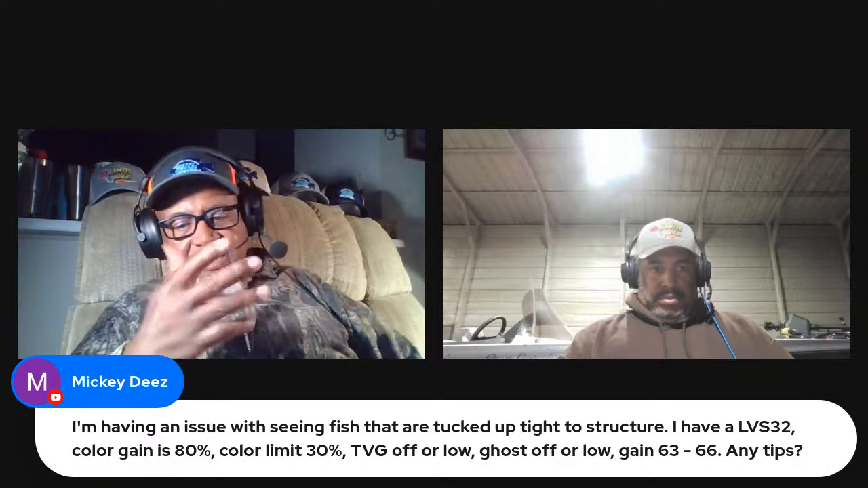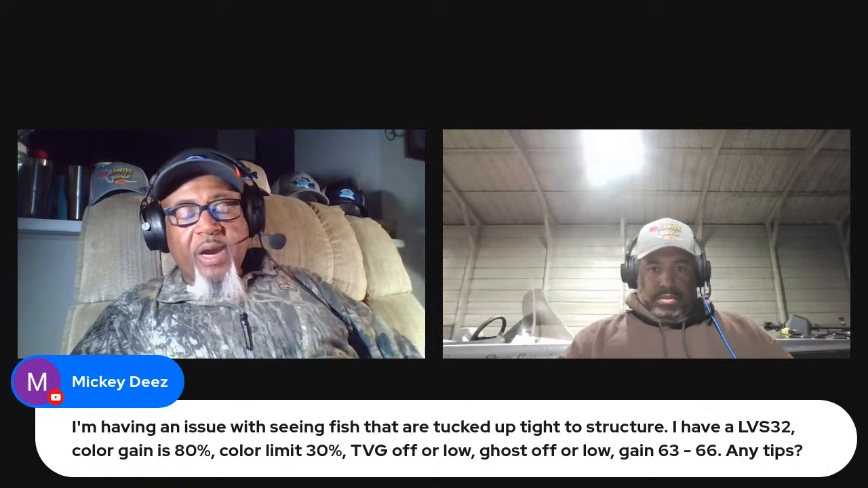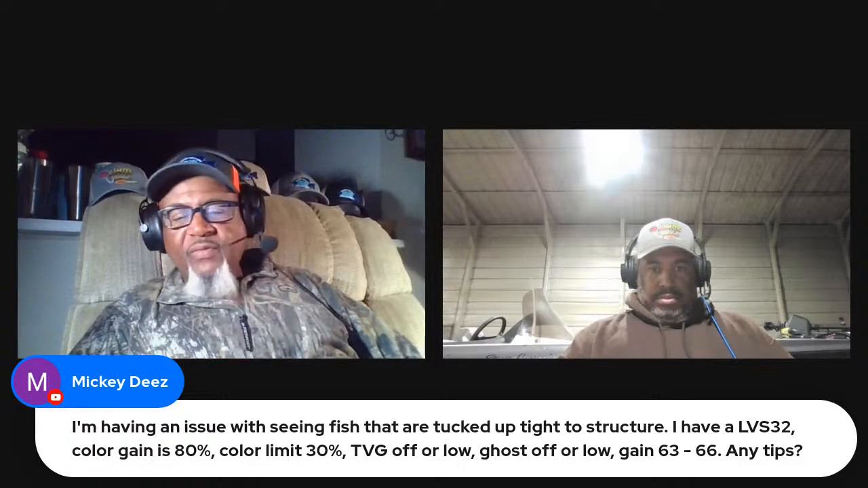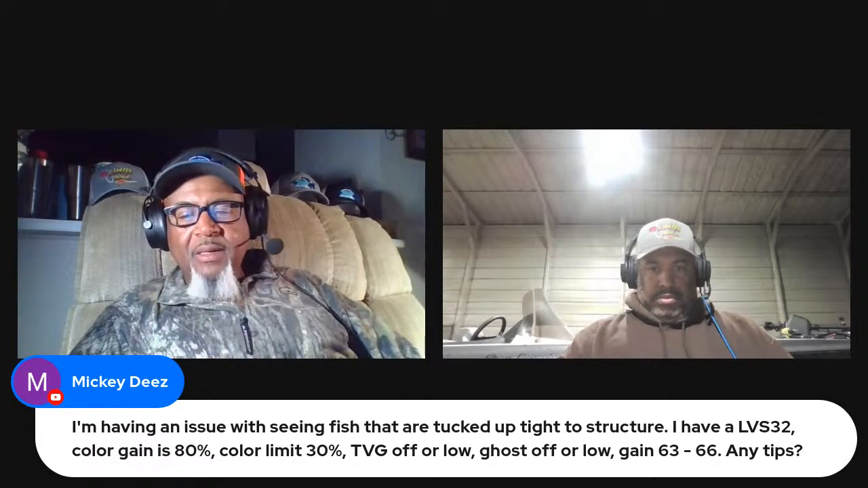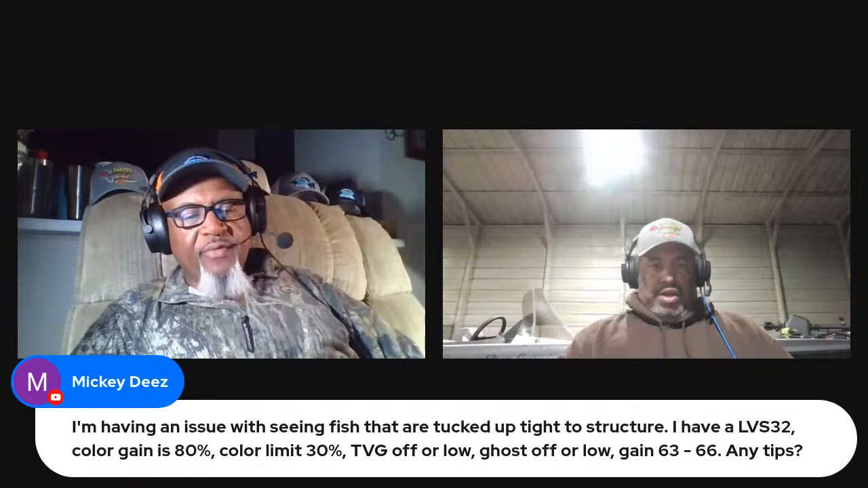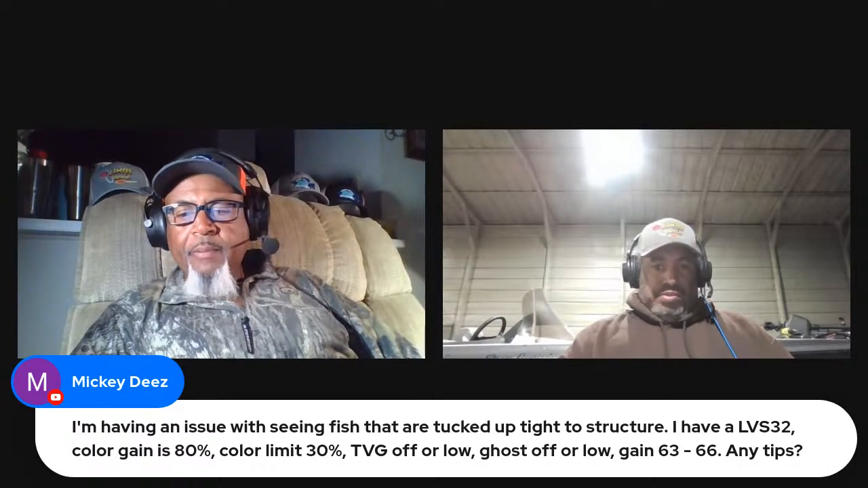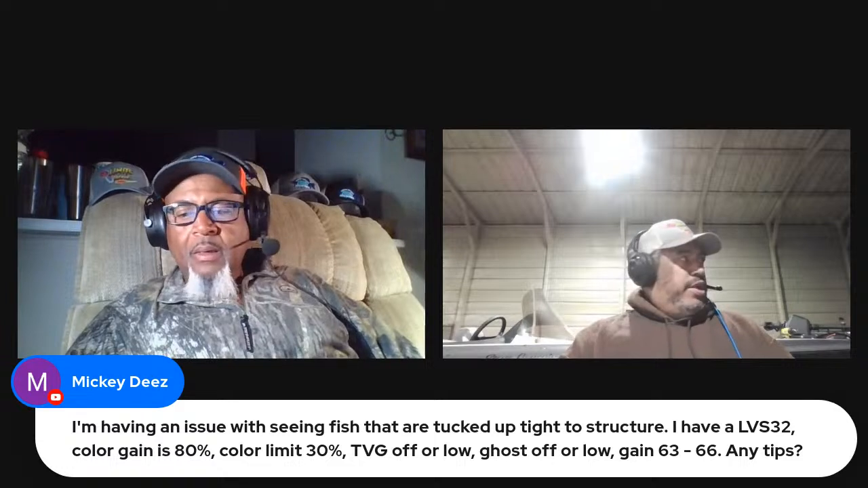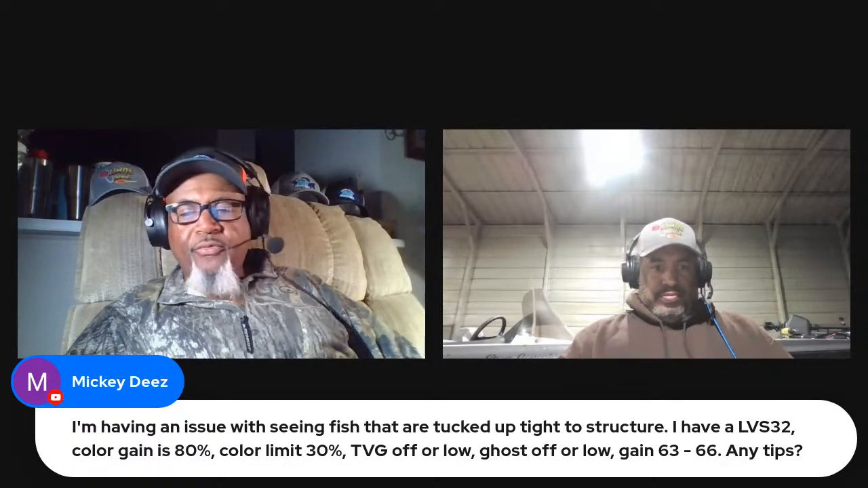Gain 63 to 66. You might want to try early mornings or late evenings, 57 to around 64, 65 maybe. That color gain needs to come way down. I was running mine at 25 to 20 or below. It's not hard to make these units look good and show you the fish.